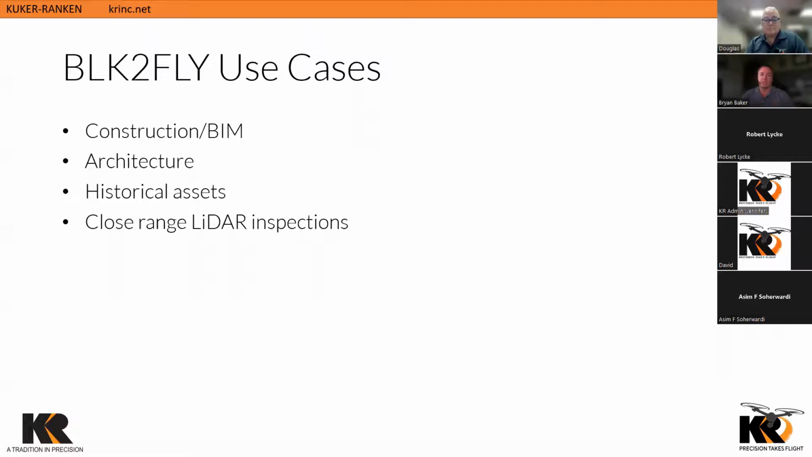As I mentioned, the BLK2GO, the BLK360, those products that are terrestrial based or mobile based, BLK2FLY is the aerial component to that, getting into those places that are either too difficult or too dangerous to take that particular product. So it's not just about a particular product or flying drone, flying laser scanner. It's about complementing a complete tool set.